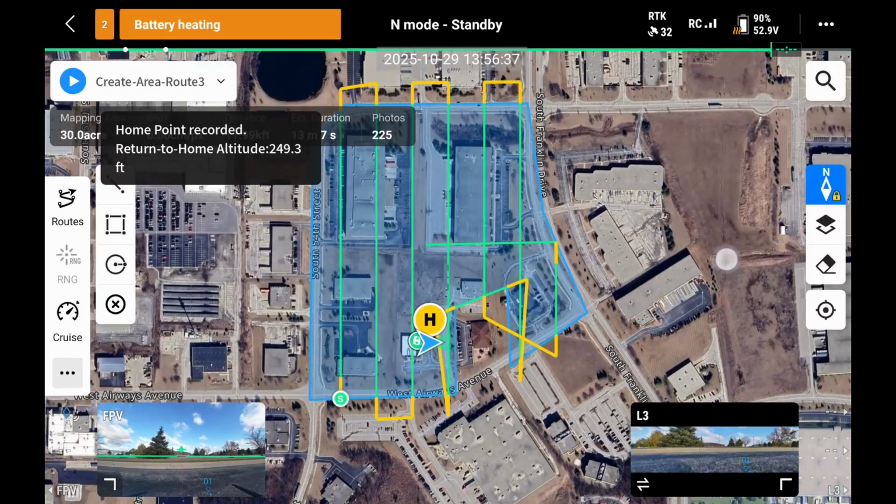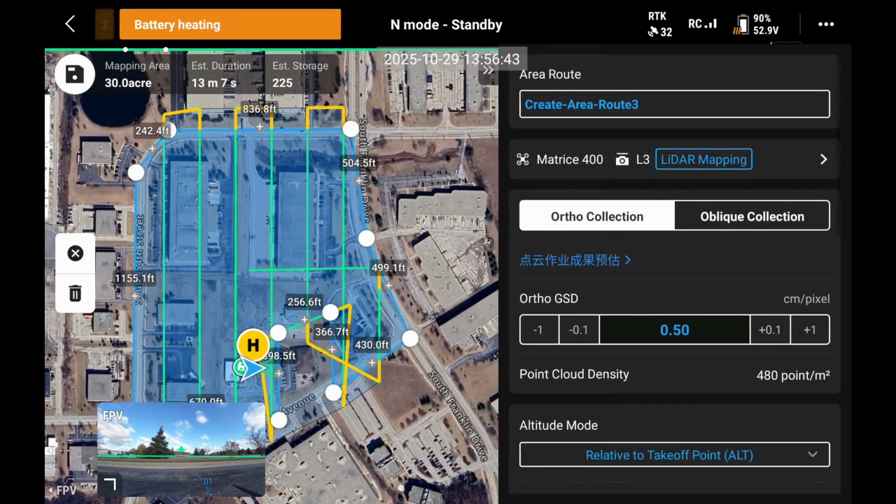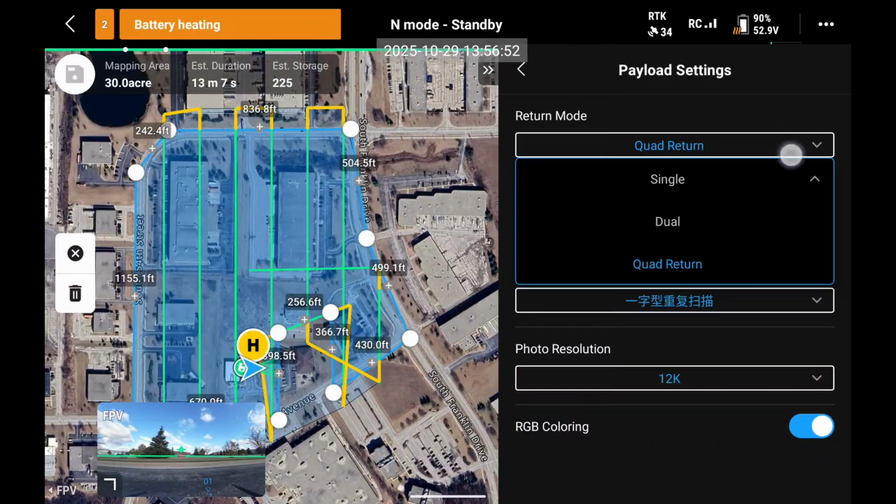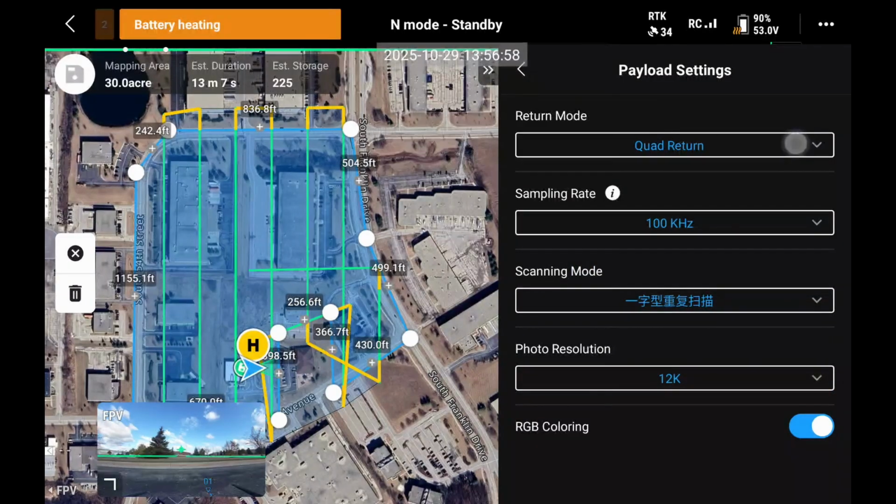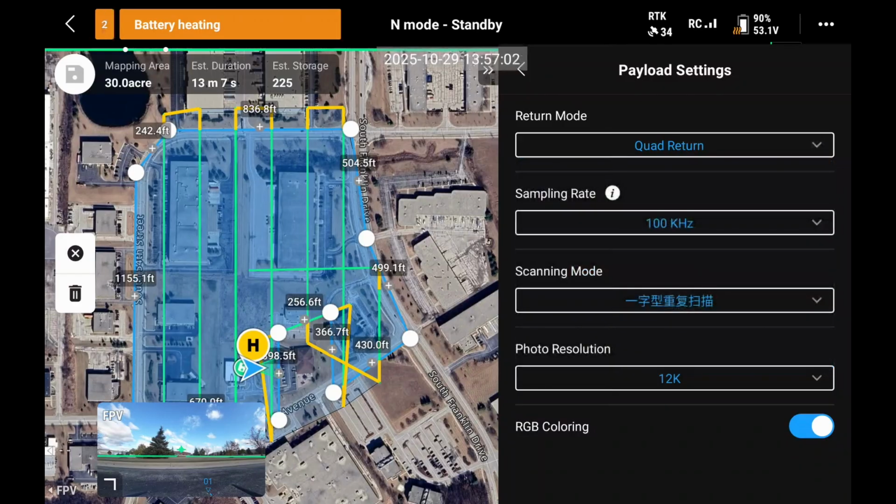What we'll do here is we're going to send this drone up, and first I'll show you the mission setup for it. So I just have an ortho collection. There's my advanced settings. You can see there's a couple interesting things here. We only have single, dual, quad when we're at 2 million points per second. But if we slow that down, then we can do single, dual, quad, I believe that's 8, and then 16 returns. So you have to slow that rate down in order to get higher number of returns.